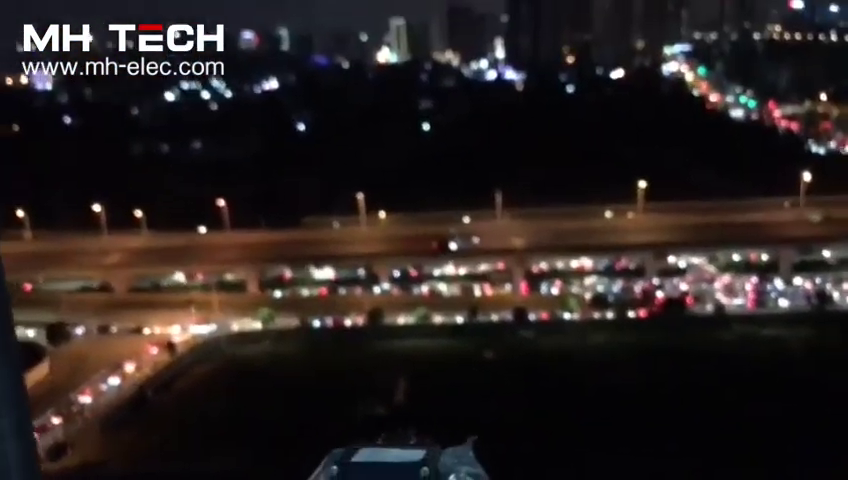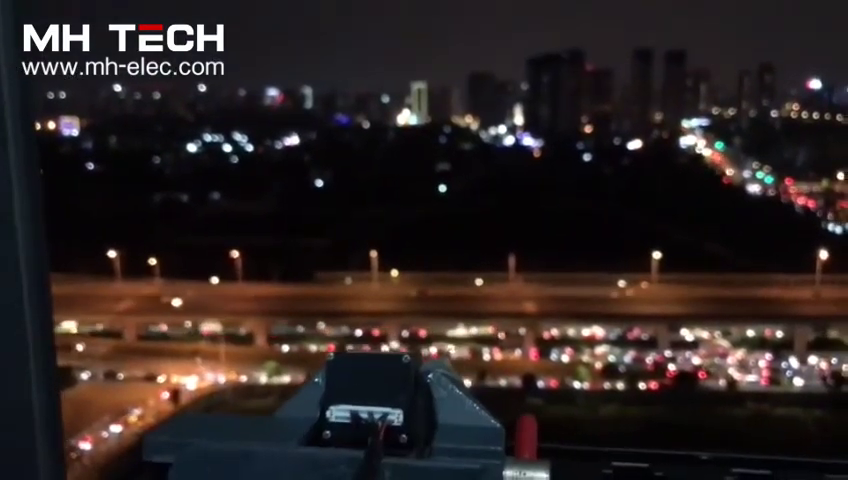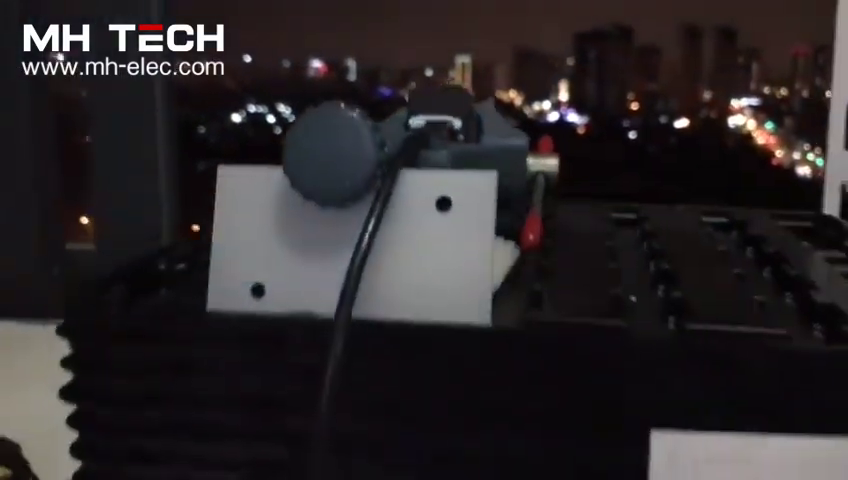Okay, let me compare the size with my finger to show you. And this thermal model adopts a 17 lens. This lens is too small, so the image for long distance is not as good as with a bigger lens. Whatever, let me show you the image.